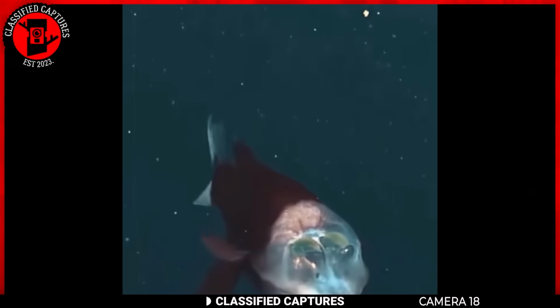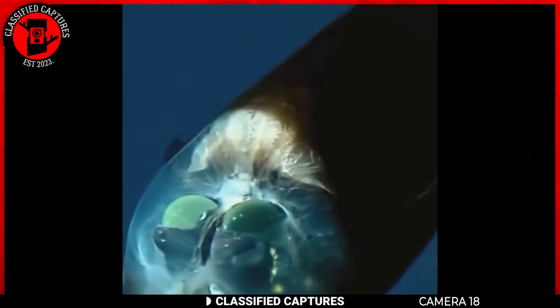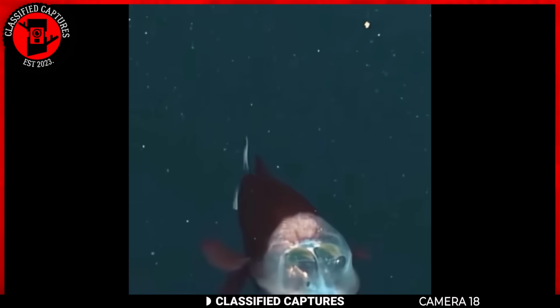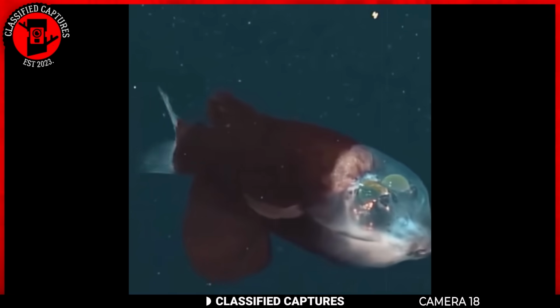What do we have here? A fish with a helmet? That's what I thought. This is what is called a barreleye fish. The barreleye fish, scientifically known as Macropina microstoma, is an intriguing deep-sea creature with a unique feature.